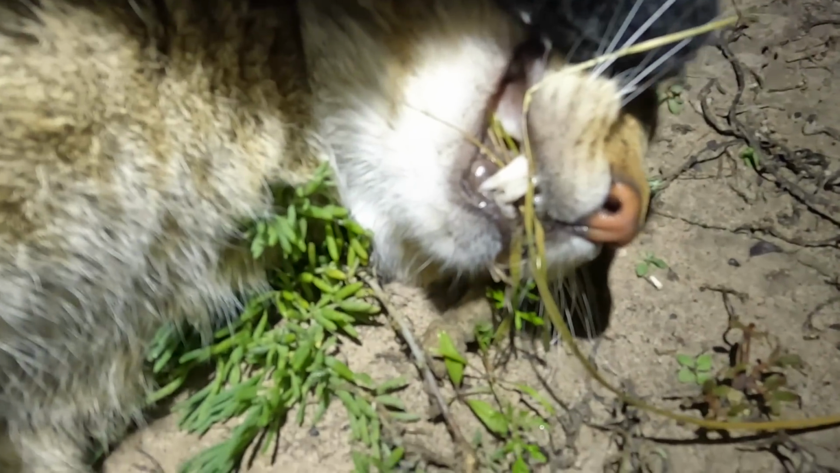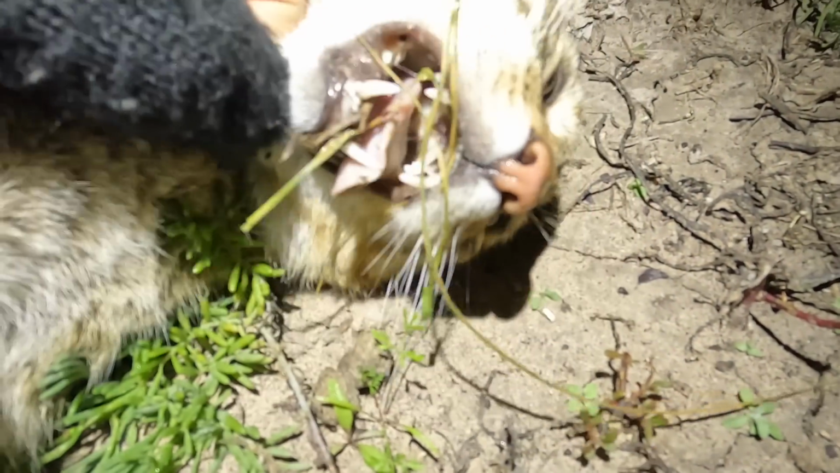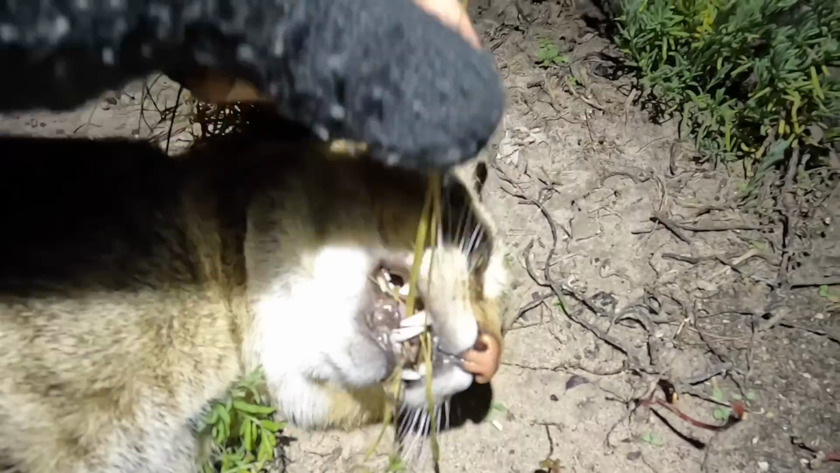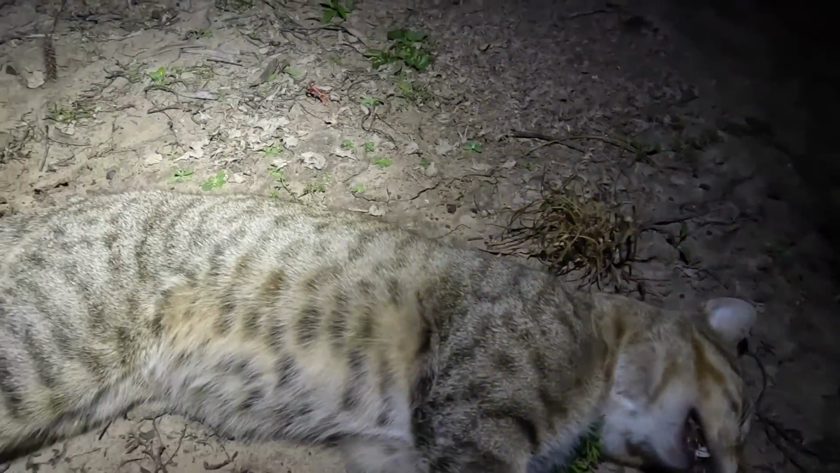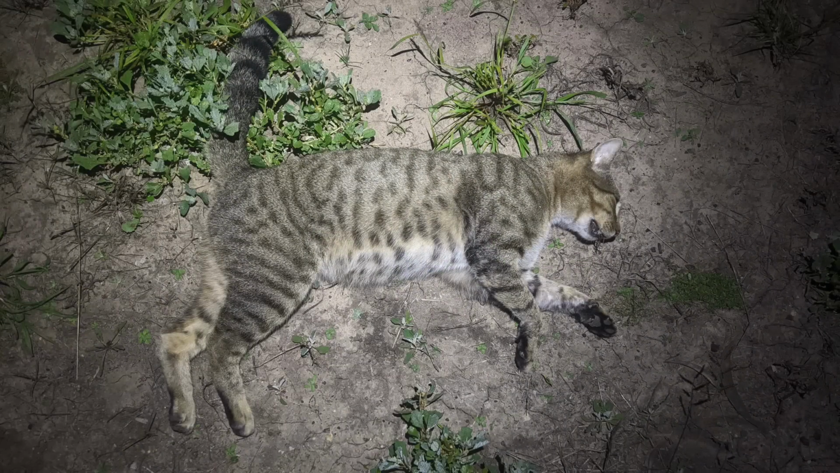Look at that. Eating grass. Didn't get time to grab the tripod. I just grabbed a rifle and shot him off the shoulder. I wasn't sure what it was to start with.